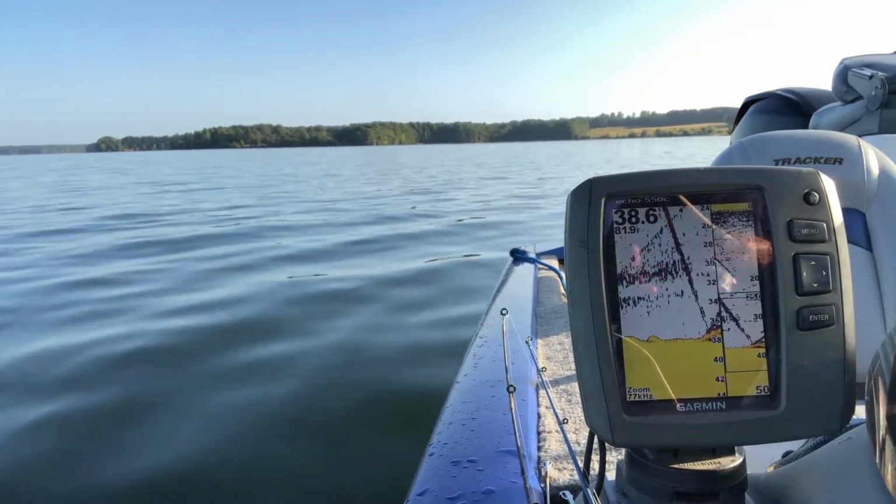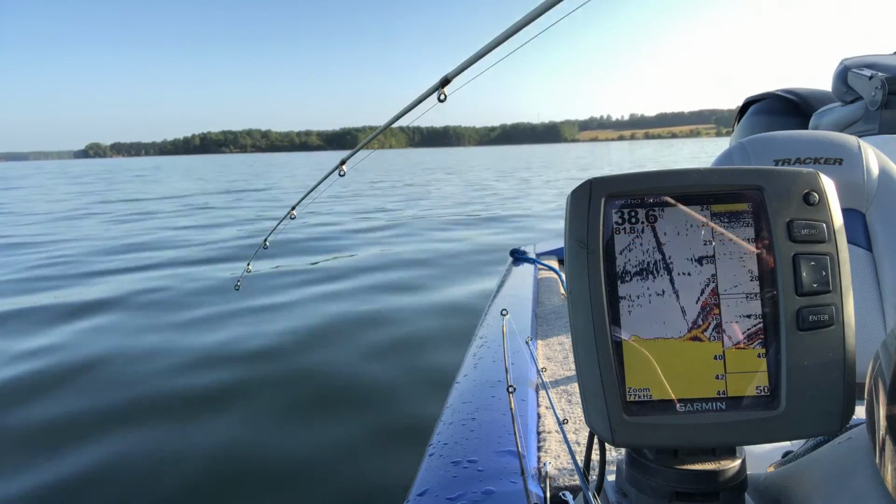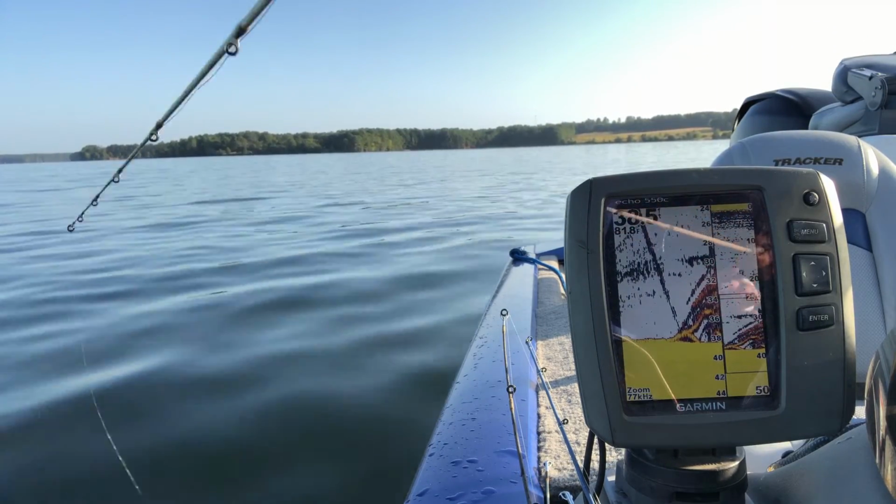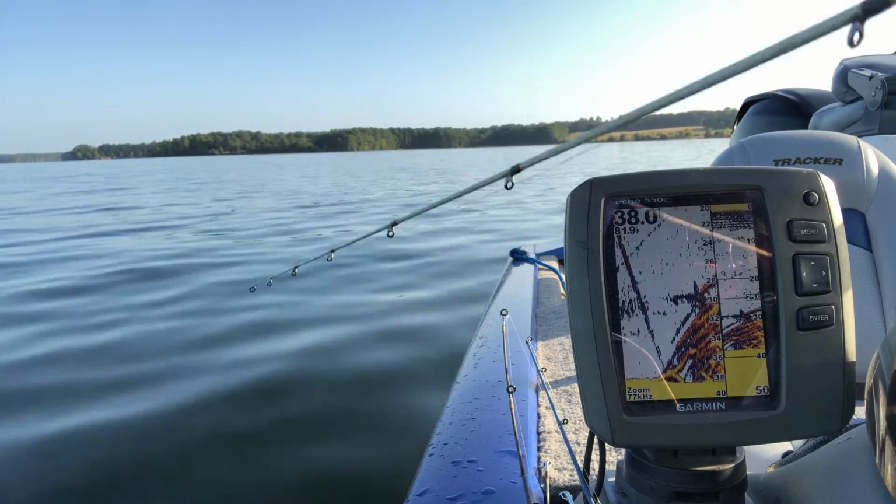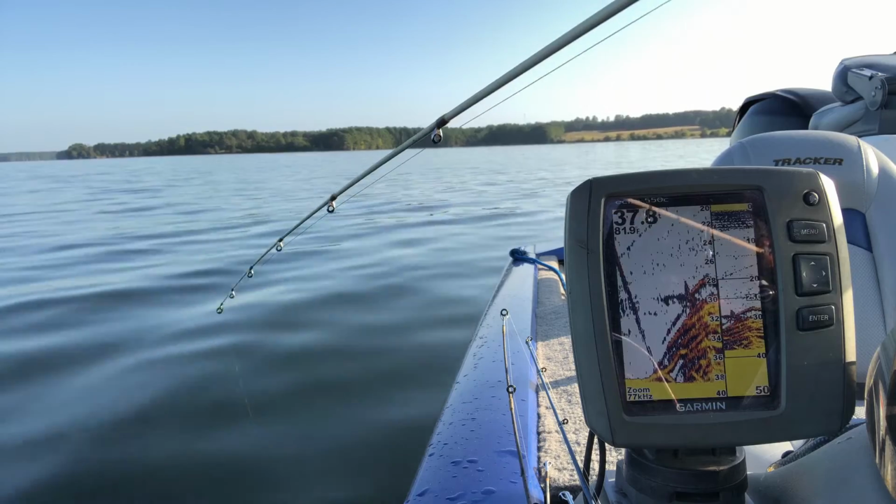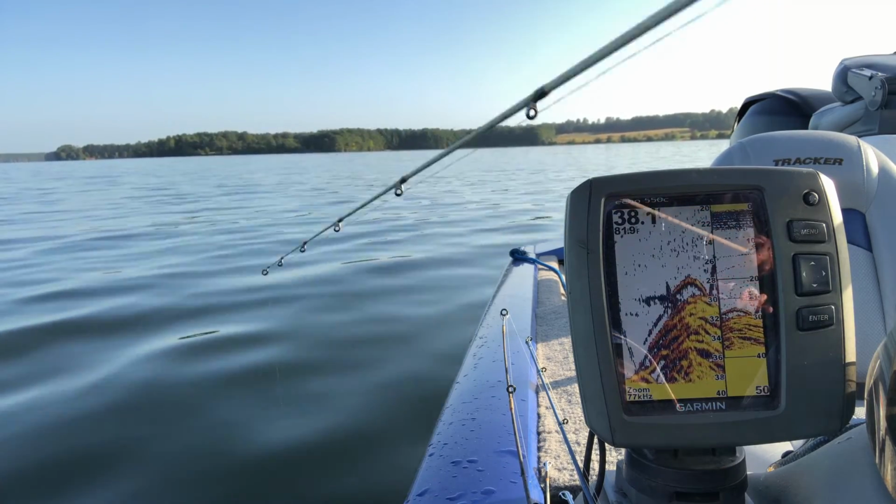Okay. Right there you see him on the bottom. Watch that rod bend. Watch the tip of that rod. See that? I missed him. He'll bump it and I missed him. You might can see the bump since the camera's so close. Nope, not that time. Ooh, look at them fish.